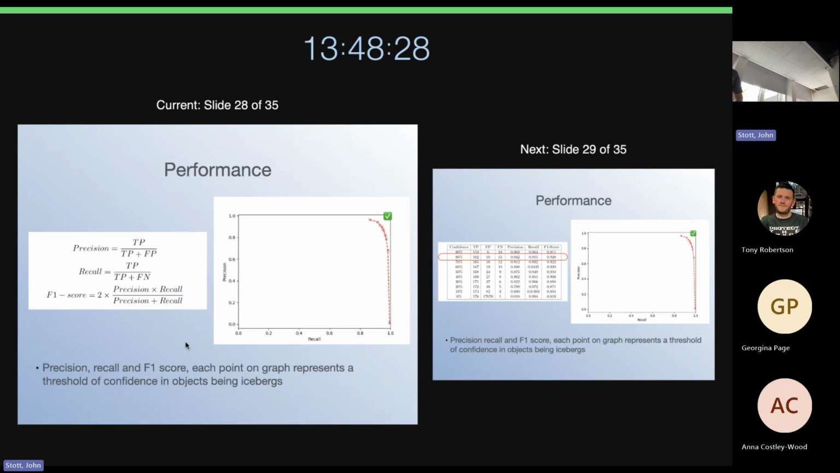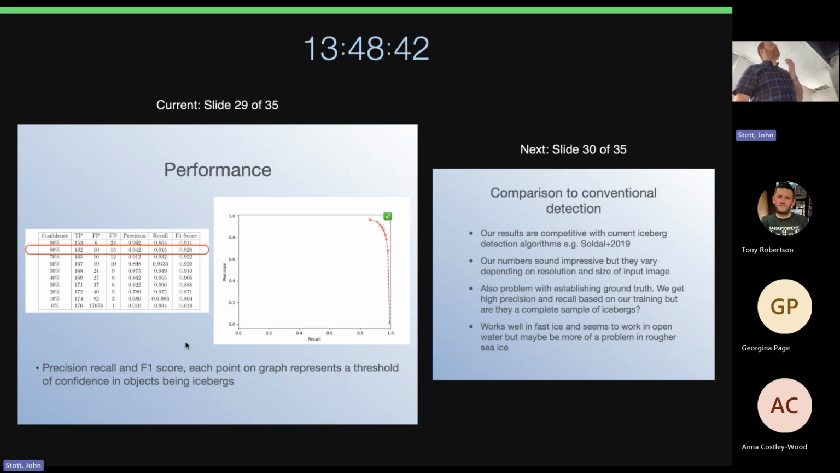And there's something called the F1 score. That's 2 times precision times recall divided by precision plus recall. You want to maximize the F1 score to get you as close to that top right corner as you can. And when we do that, each of these data points here represent a different threshold for what the CNN thinks is an iceberg. And so the F1 score of 0.928 gets you as close to that corner as you can. That's on a confidence score of 80%. So when the CNN thinks it has an 80% chance that this is an iceberg, that's when you get closer to the top right corner there. So that's the one we choose.